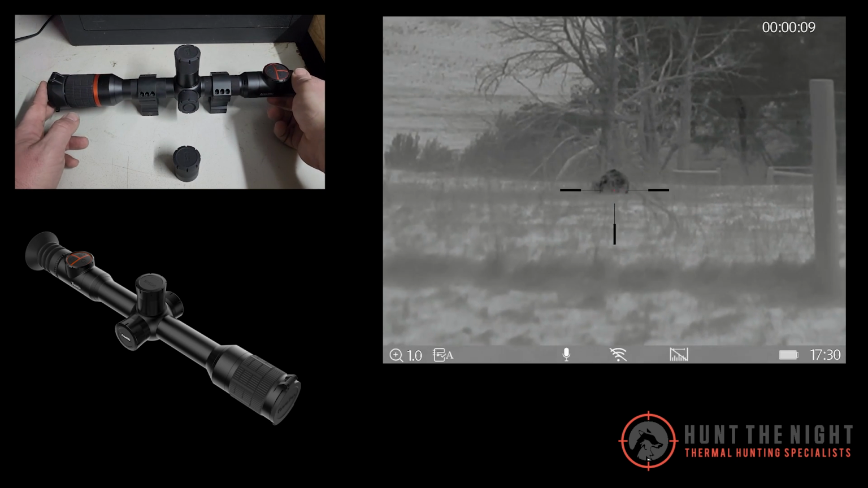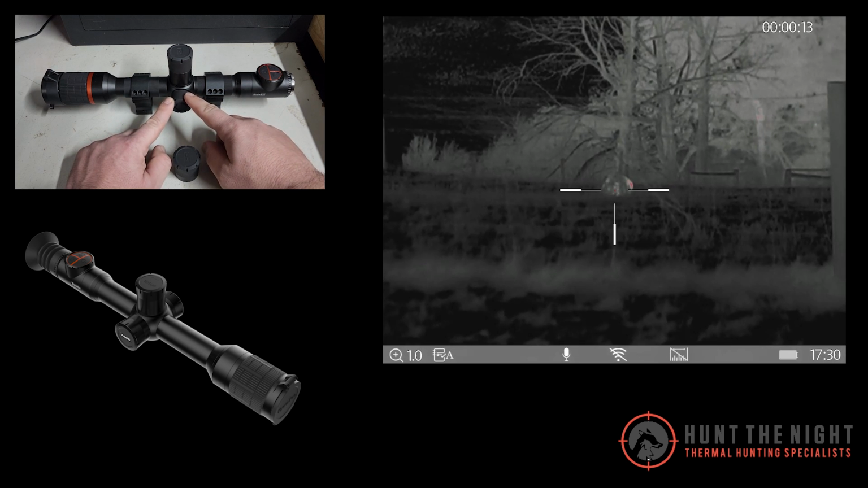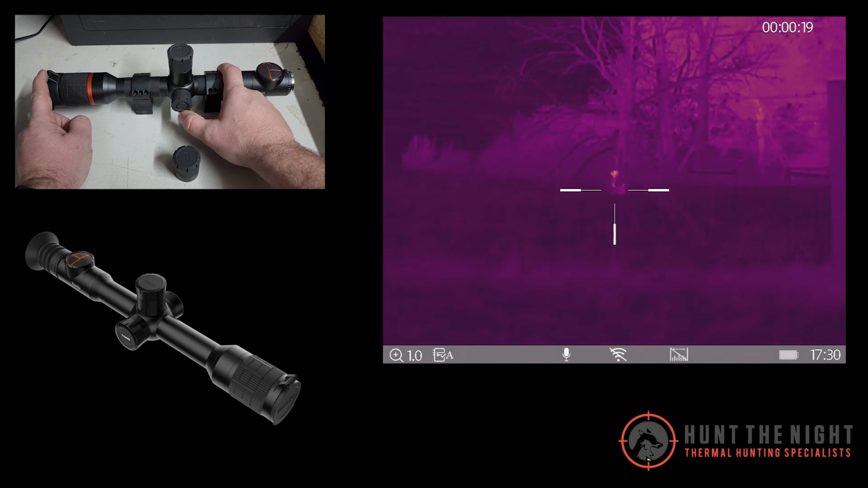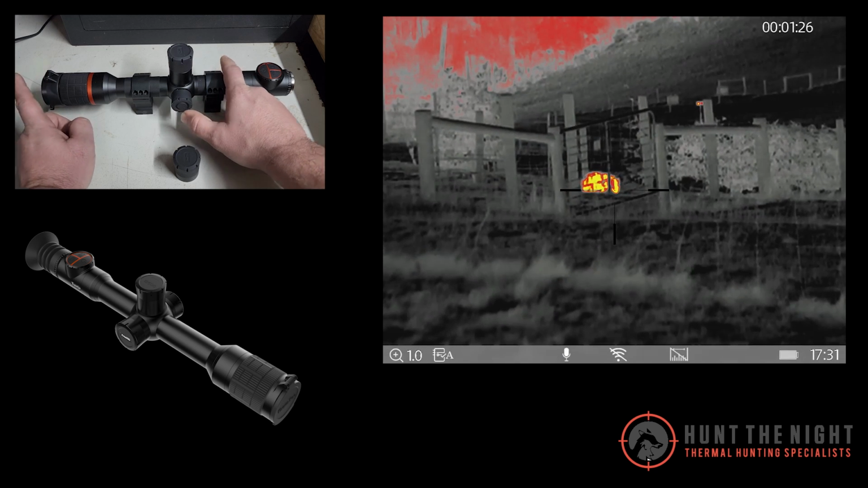Moving into the middle of the device, we've got our scrolling turret here. This is for our zoom, for when we're actually using the device, but this button here is also our menu button. So you short press it, and it comes into the brightness and contrast. You long press and it brings up the whole menu.